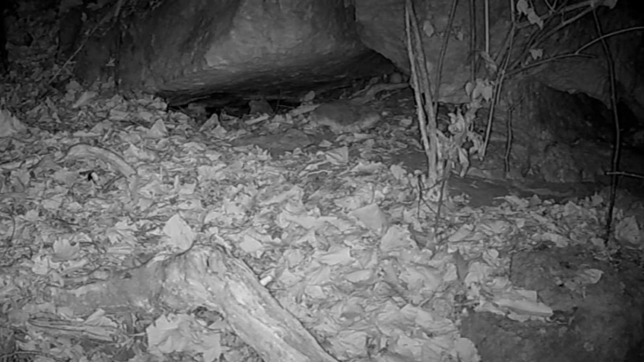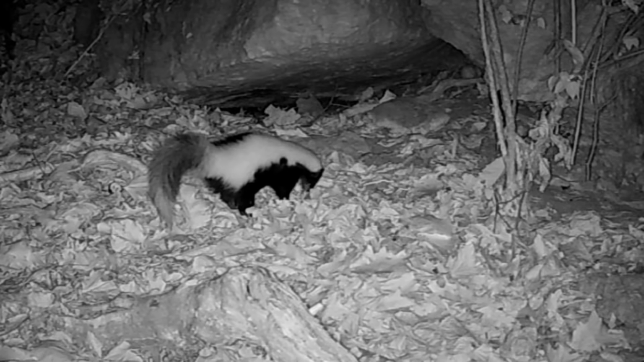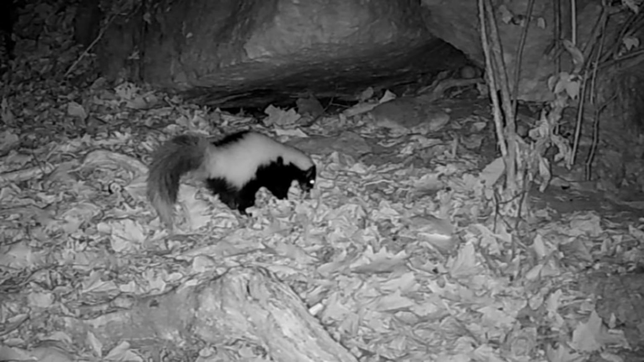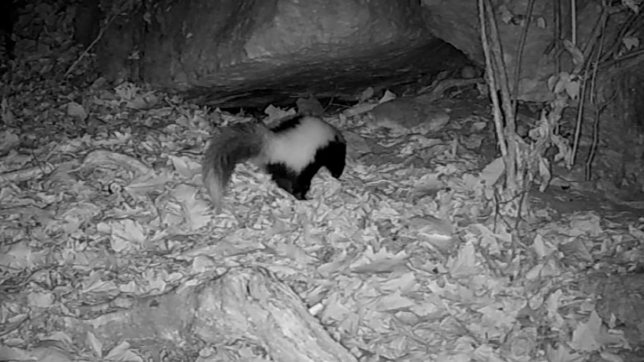That's got to be a cave under there. And there's old Stripe up here, too. I'd say he goes up under it, too. I've seen many a time skunks, possums, groundhogs, even coons up under.